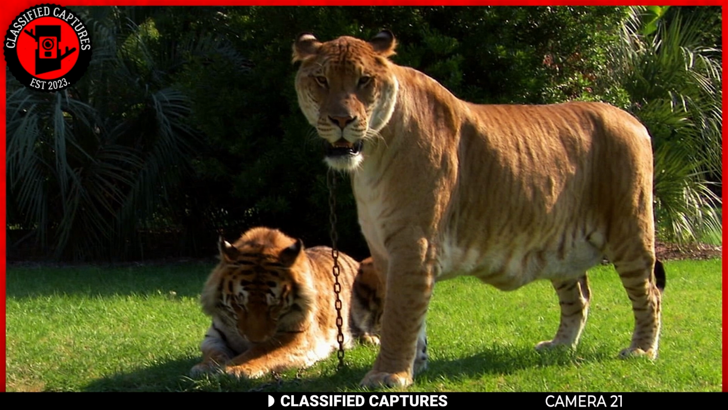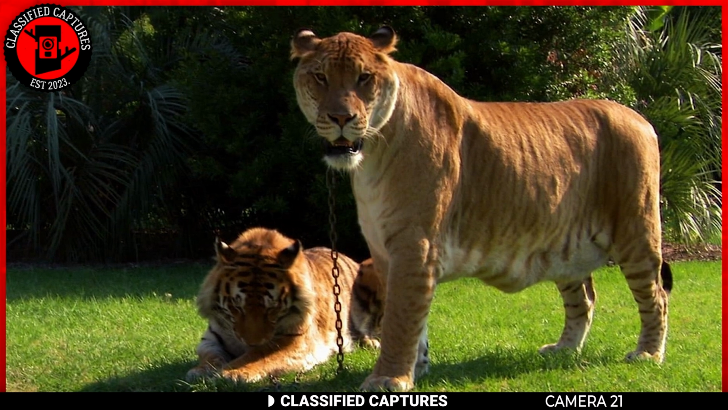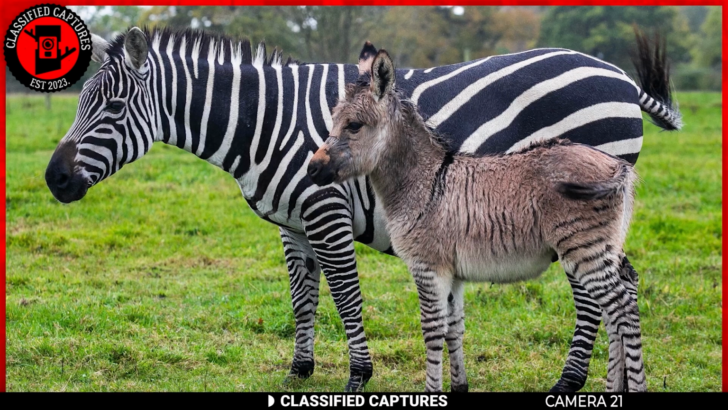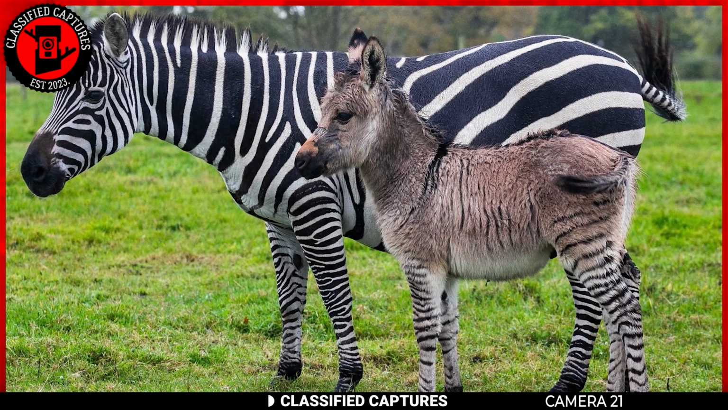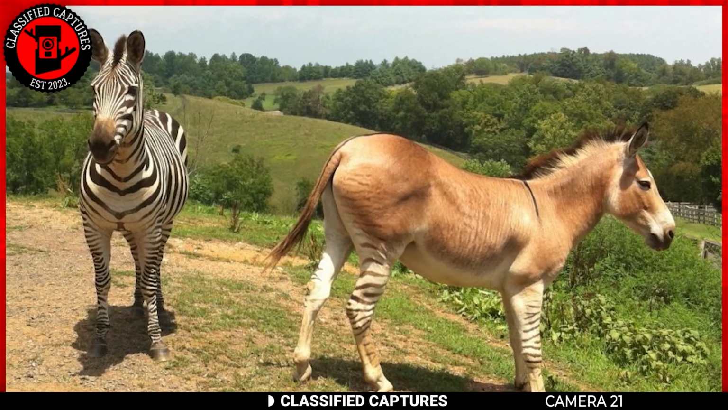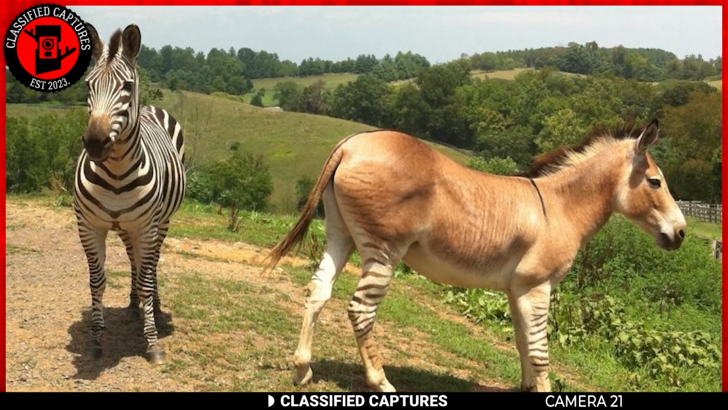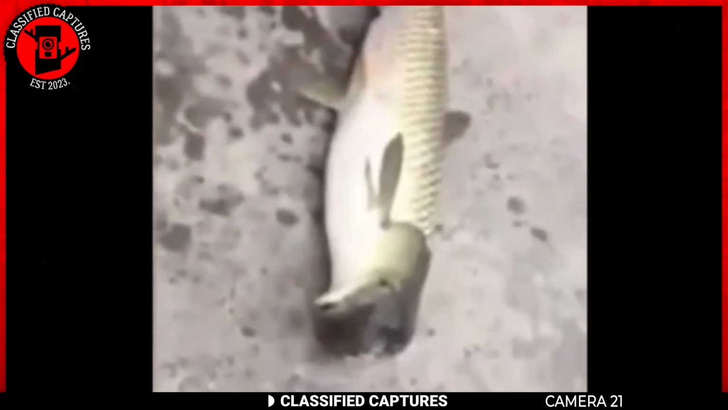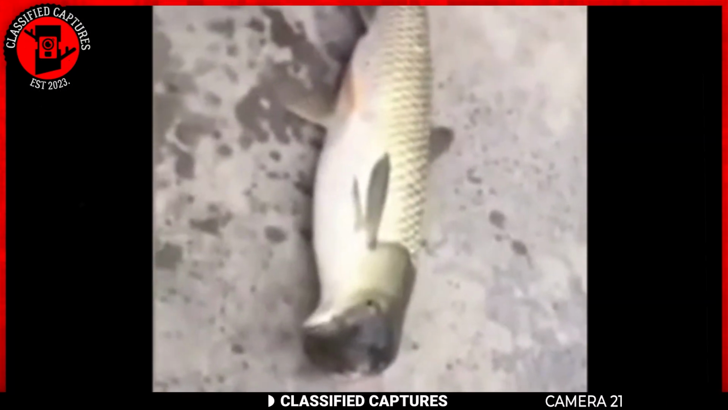Now I know there are defective creatures or even hybrid animals like a liger from a lion and a tiger, and then the zonkey, which is from a donkey and a zebra. These mixes seem okay, they don't look extremely different from their originals. However, this footage comes up and I'm so confused.